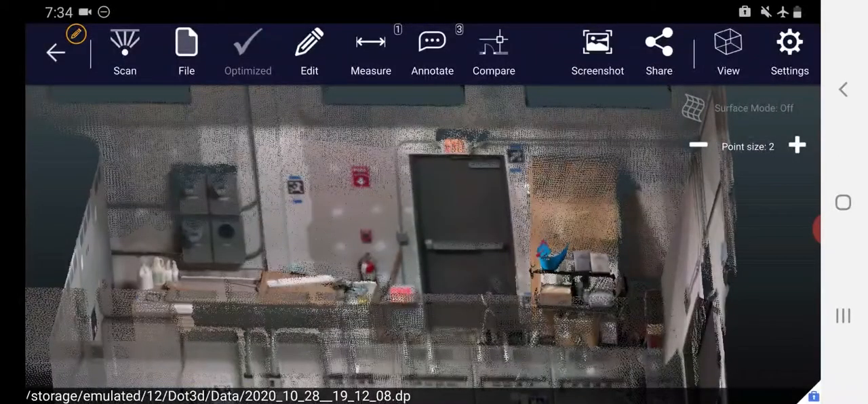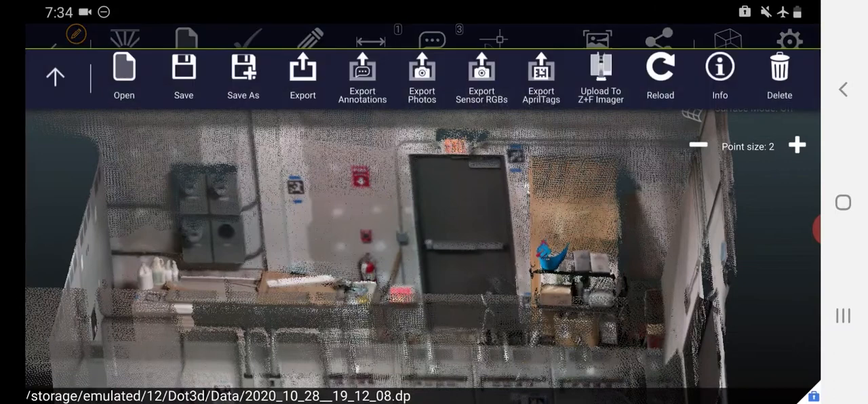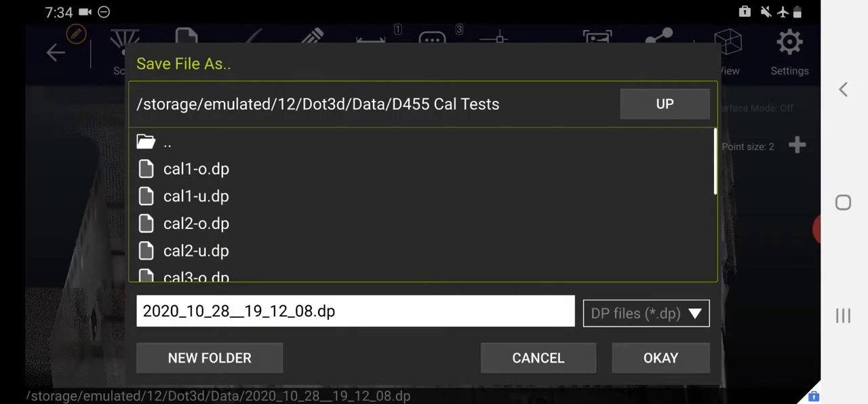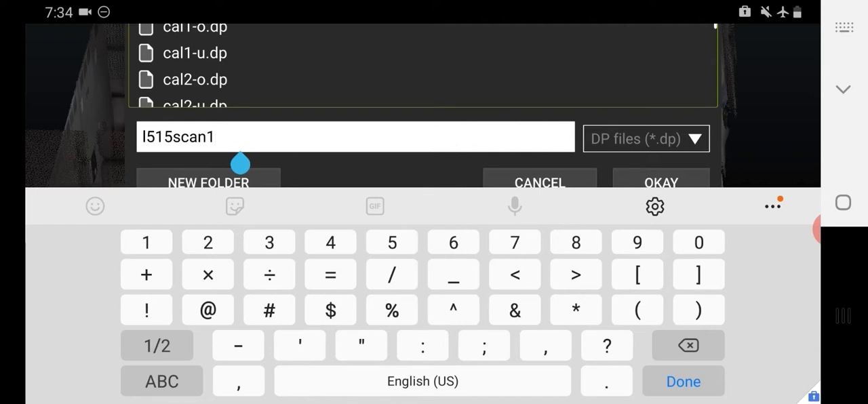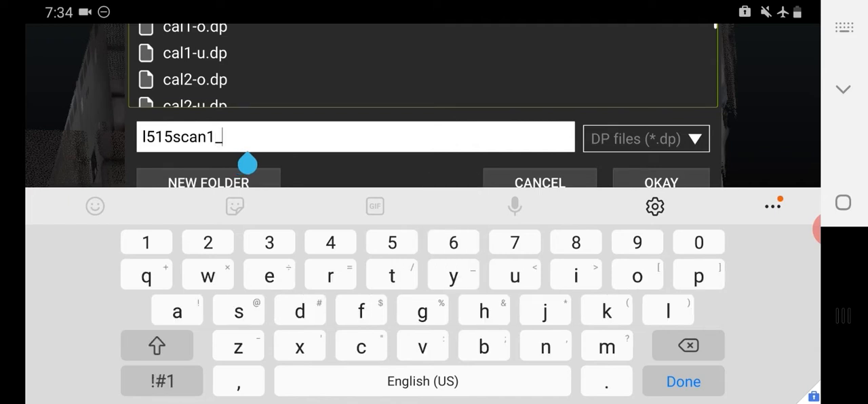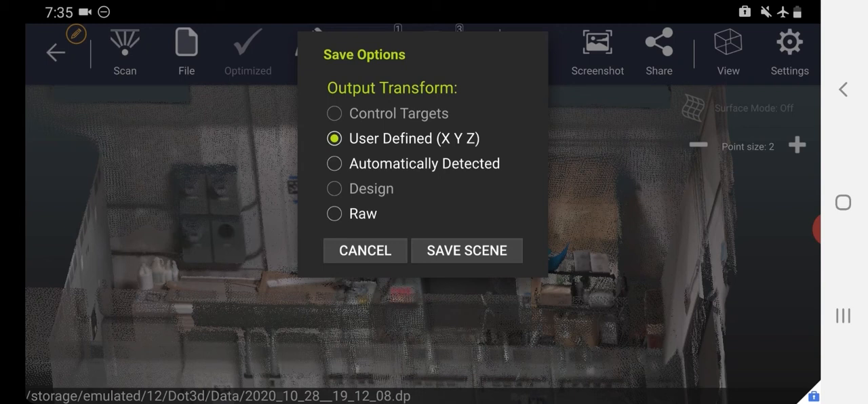Once you're ready to move forward with your scan, you want to go to the File, Save, or Save As option. And this is where we're going to add our file name, L515 scan 1, and I will often indicate what was done to the scan. So in this case, we optimized it, we set the coordinate system, and we cropped the data. Then you press OK, and it'll ask you every time you're saving or exporting your data what the output transform should be. So we set our coordinate system earlier. That's the user-defined coordinate system, which is automatically set and is what we'll use in this case.